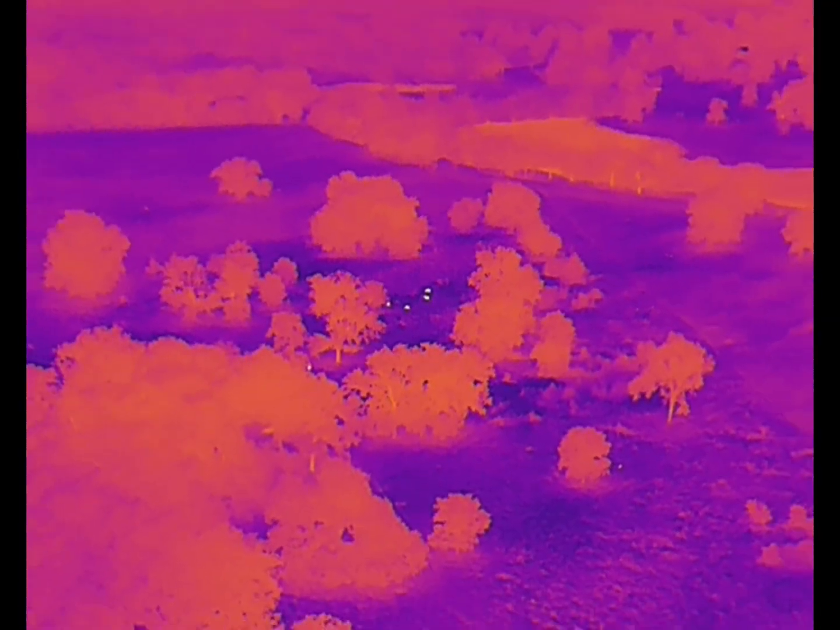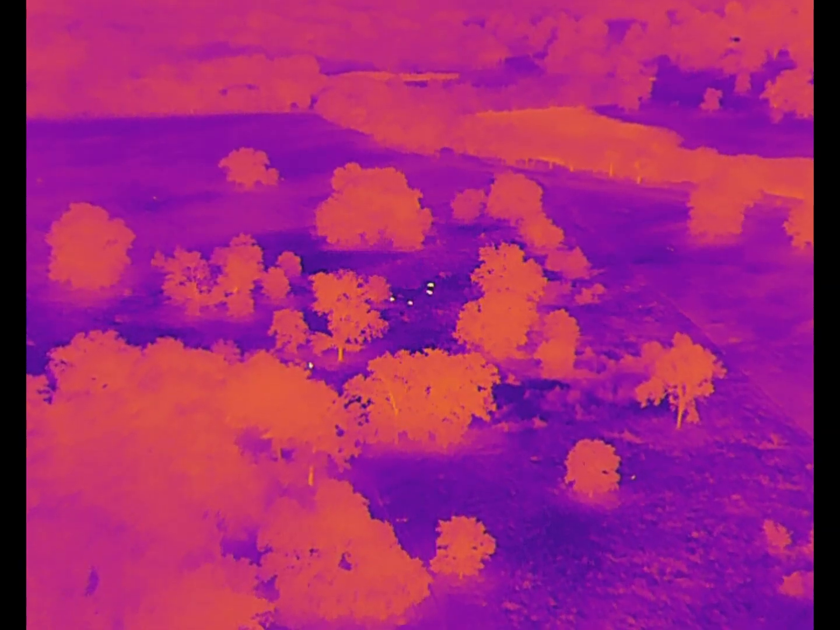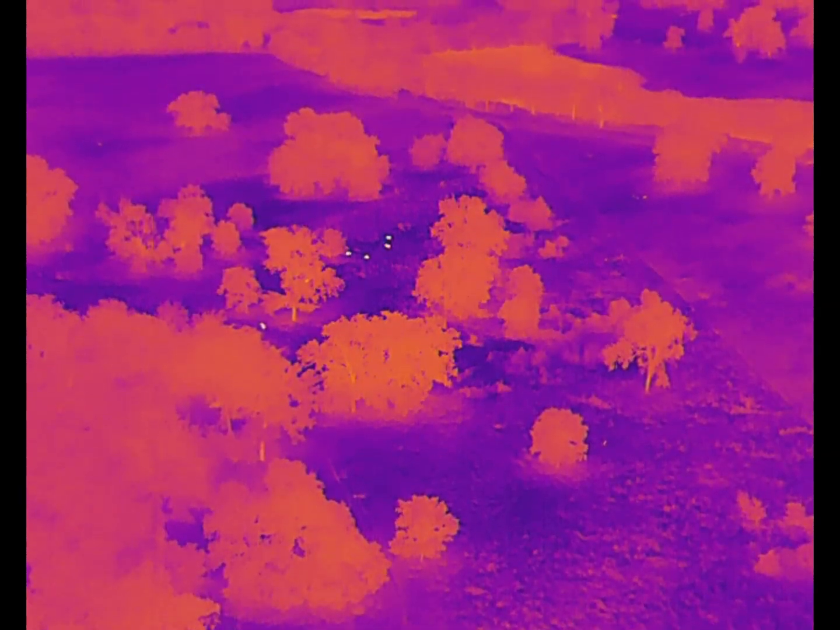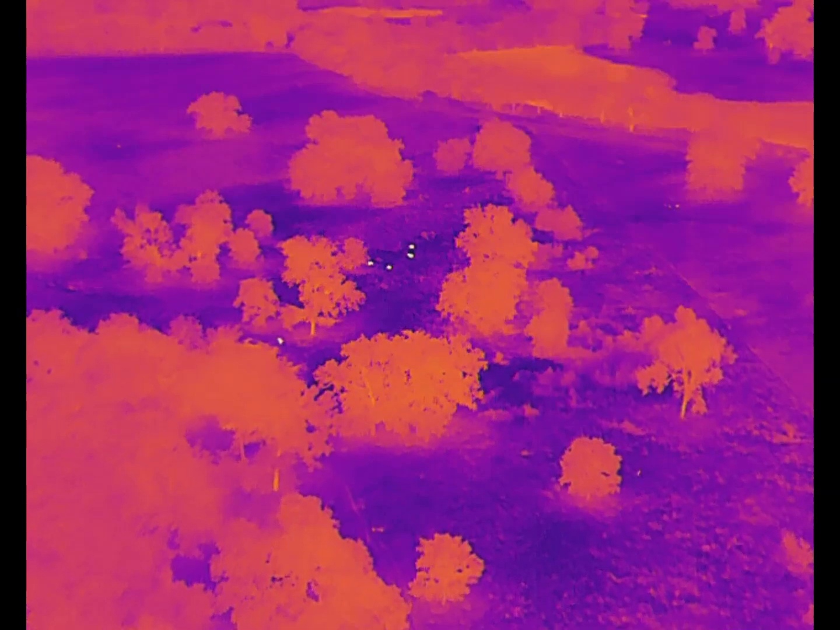Alright guys, so our original property, the east property, turned out to be a bust. We saw more deer than we could ever wish to see when we're out hunting hogs. So we wound up going to our second property that we usually hit on our way back. Our first property is about an hour out, so we usually hit this second property on the way back because it's closer to home.